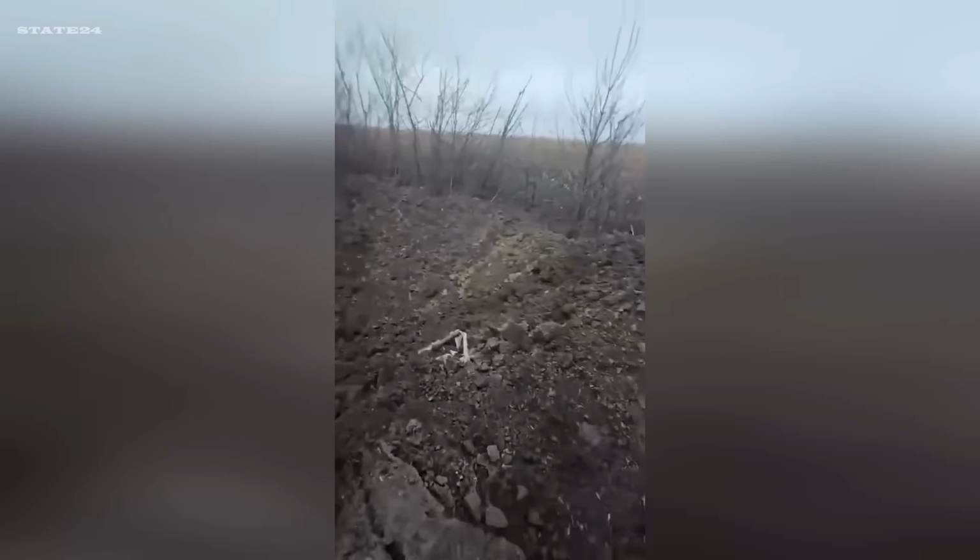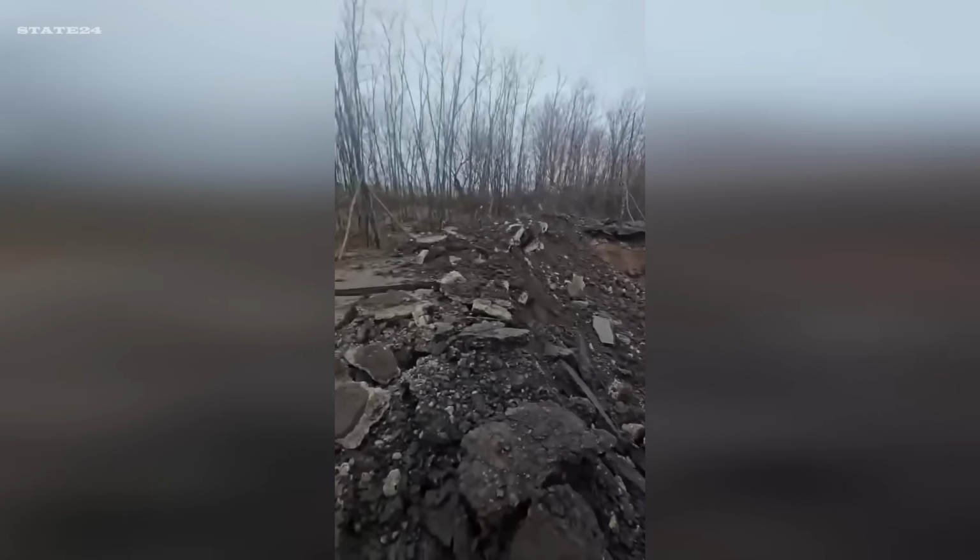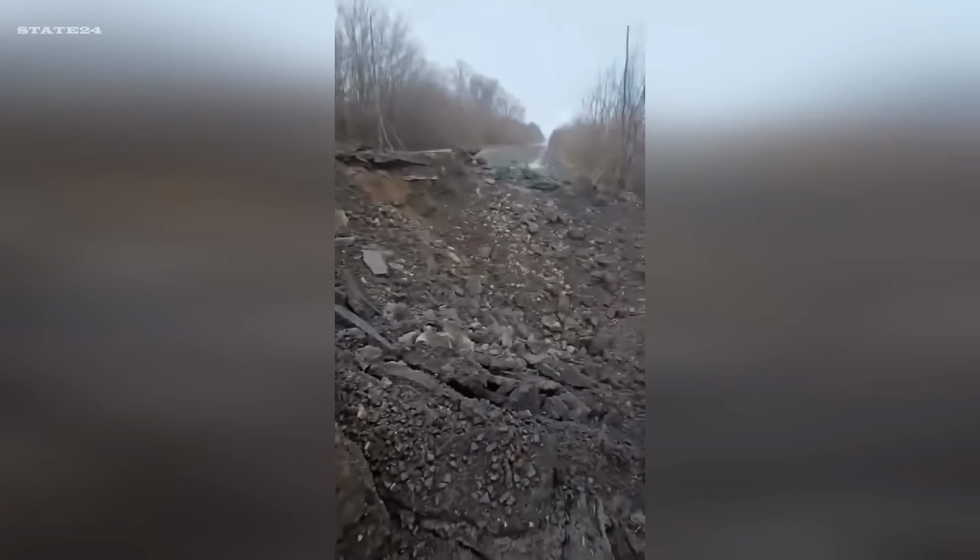This is what a Ukrainian airstrike on a Russian logistics route looks like after the smoke clears. Всё, дороги нету.